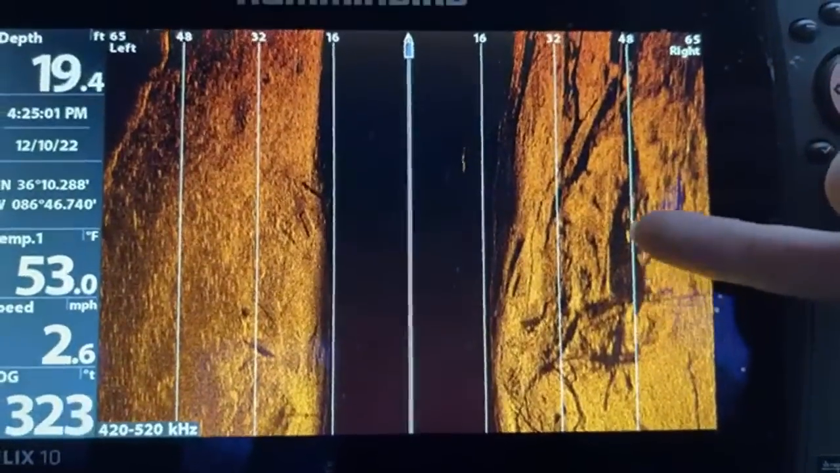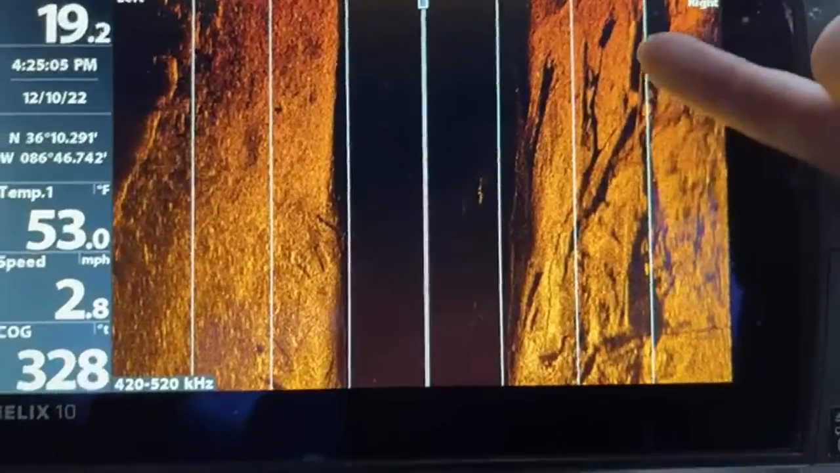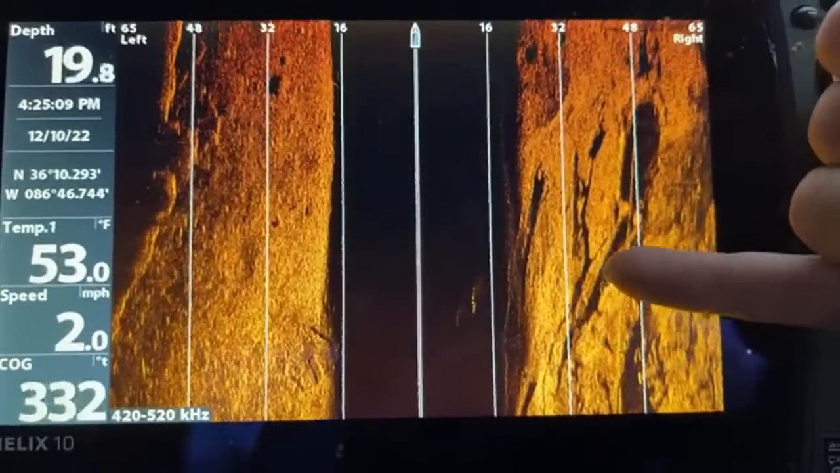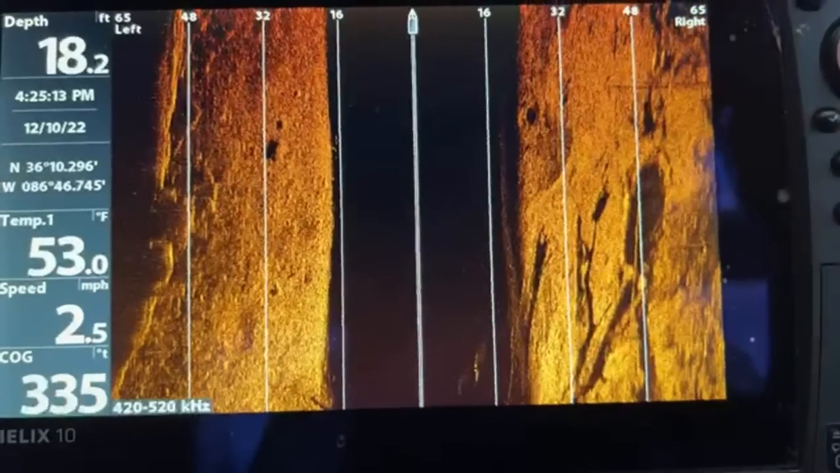These are all, it's like maybe a platform, wood, debris, log. All the white you see is the log. The black you see is the shadow.